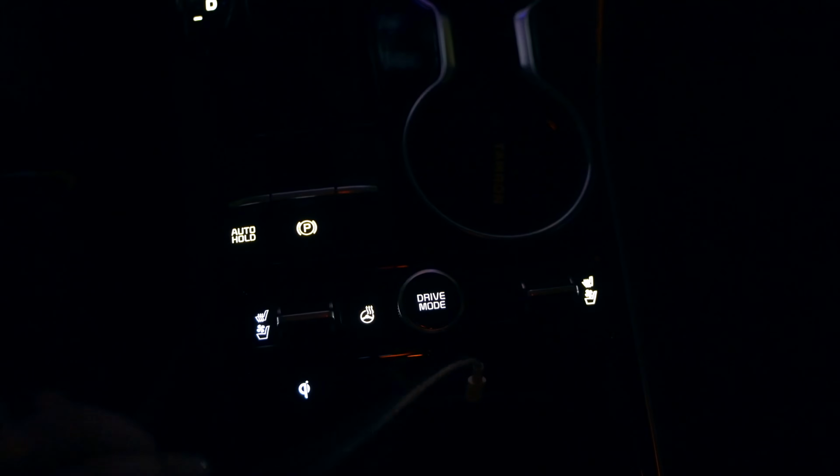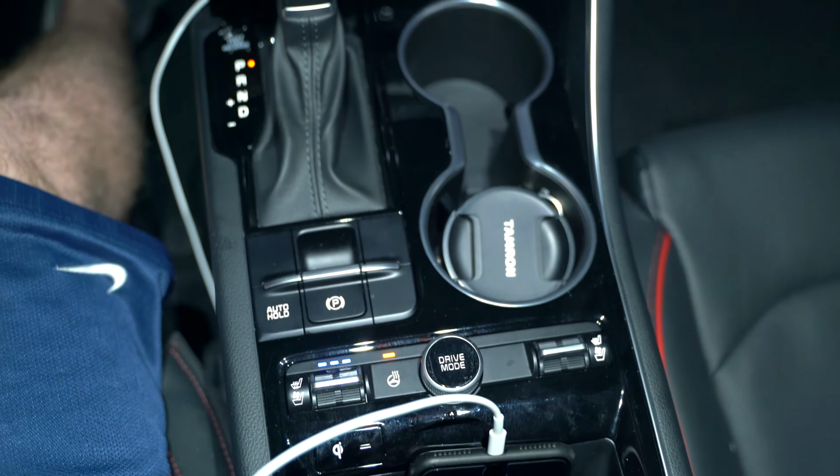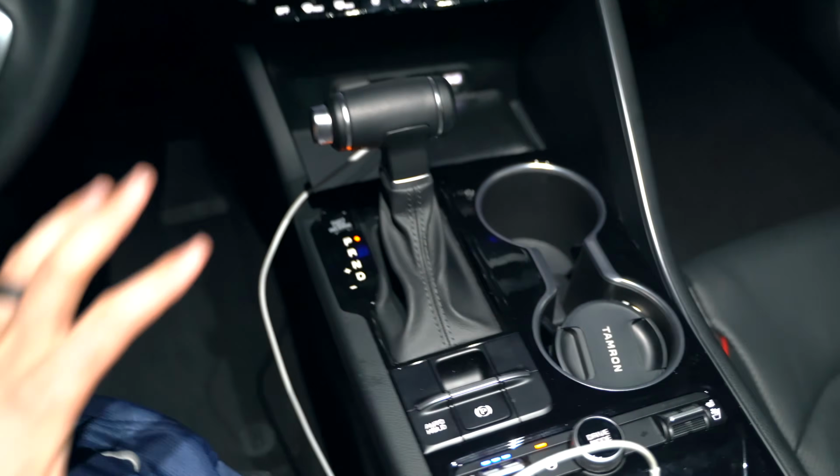And then as I pull back, you can see this is all really dark down here. I mean, you do have some controls right here that are nice controls, like your heated and ventilated seats, heated steering wheel, drive mode, things like that, but you really need to turn on the overhead lights to know what is going on right here. Excuse my hairy leg. But good sized cup holders, but there's no ambient lighting whatsoever.